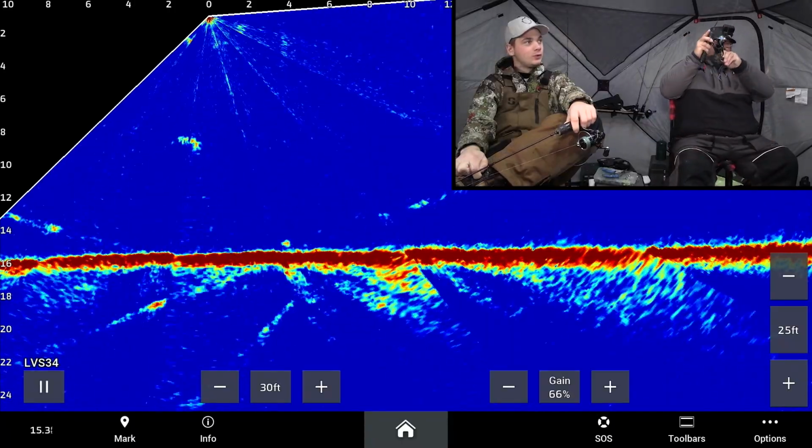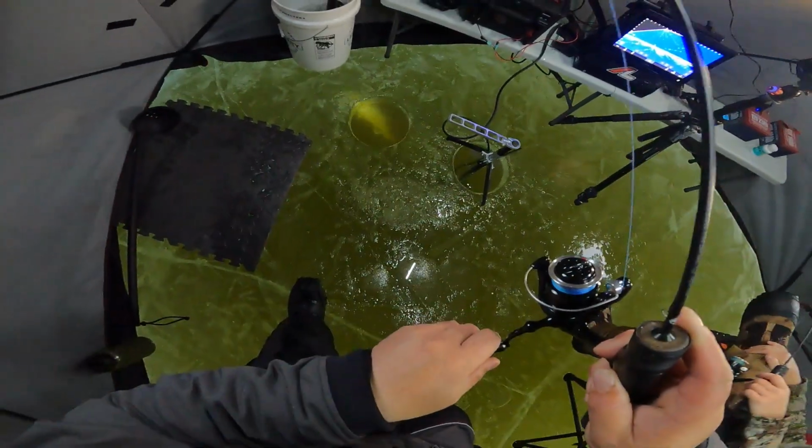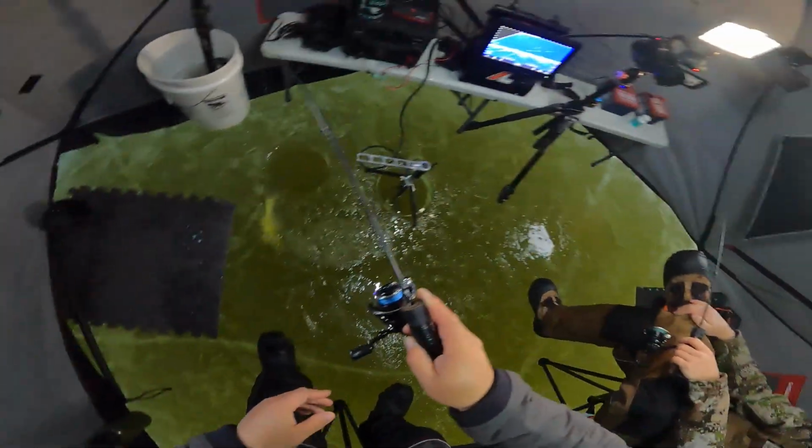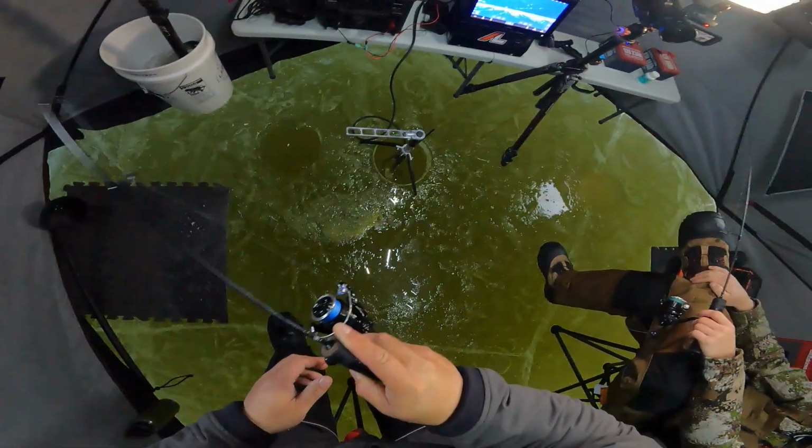I knew there was something flashing down on the bottom. I wonder if it's a burbot, maybe? No, it's just a decent walleye. I was like, there's something flashing down on the bottom, so I just kept pounding the spoon down there.